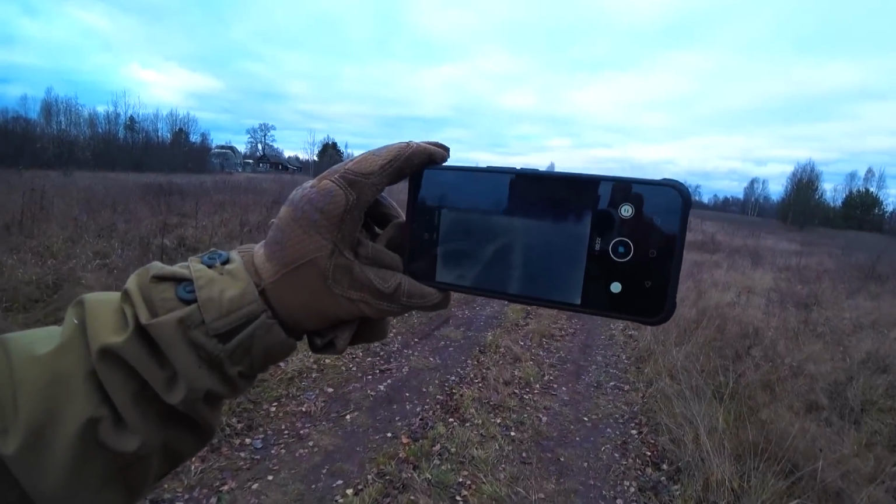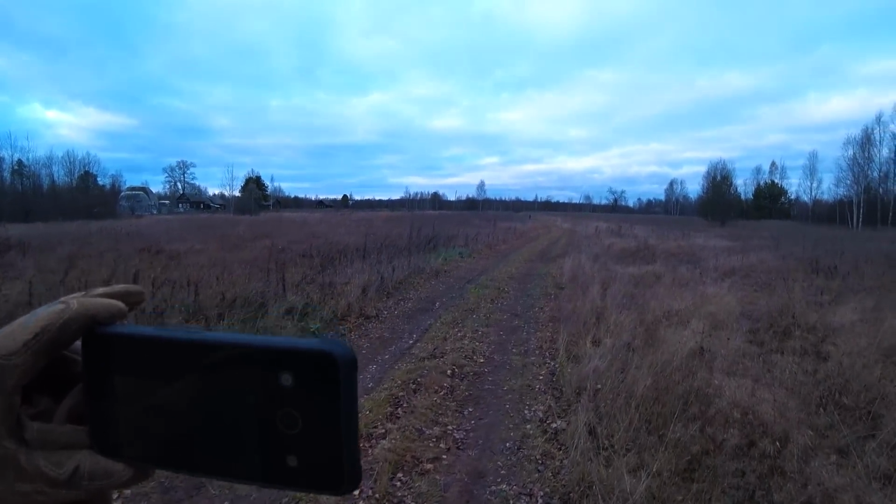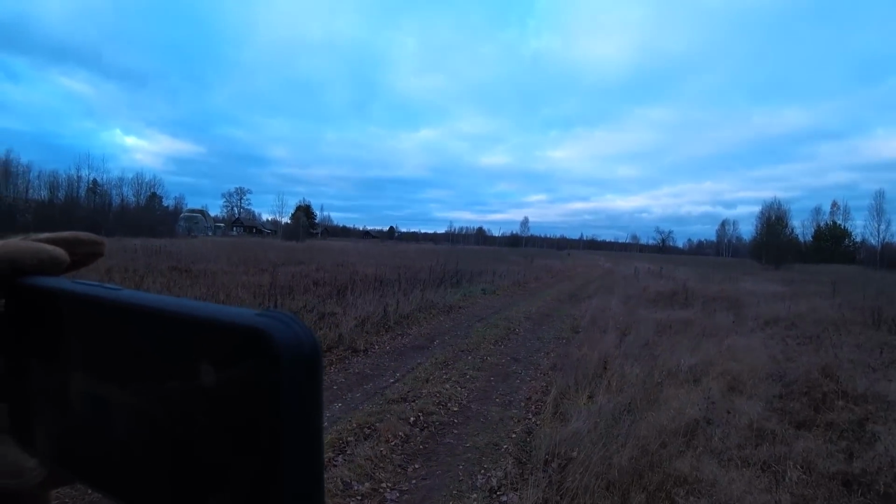We have the boss. See how far we can get. We're on the field, as you can see. It's definitely 100 meters by now. We can see him out there. No problem.